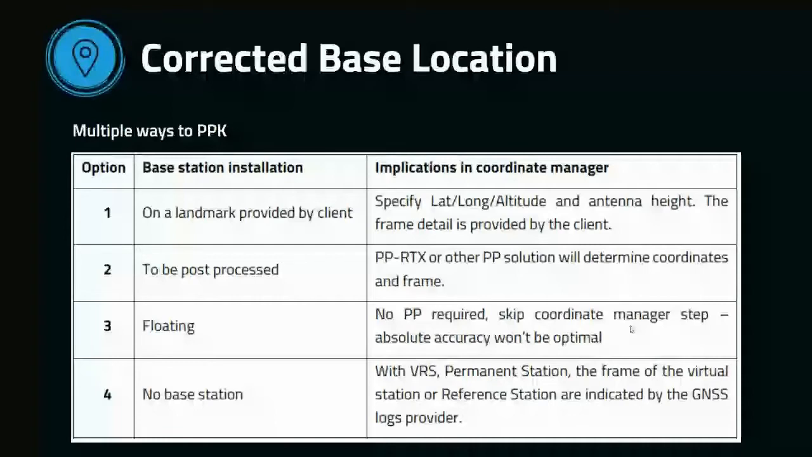We have one, which is on a landmark provided by the client. This is if I have a known survey point or a pin somewhere near my site, I can put my base station over it. Again, it doesn't matter if it's an iBase or your Trimble R10, we can put it over a known pin. Second is we can post-process it.